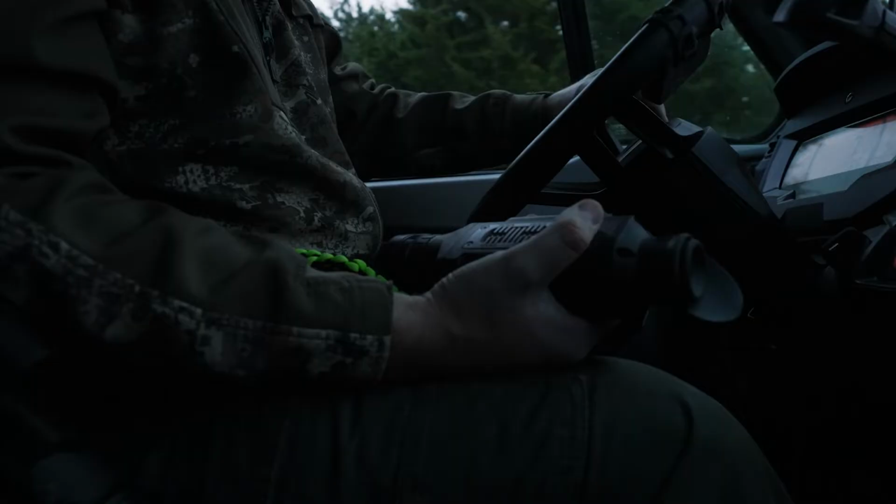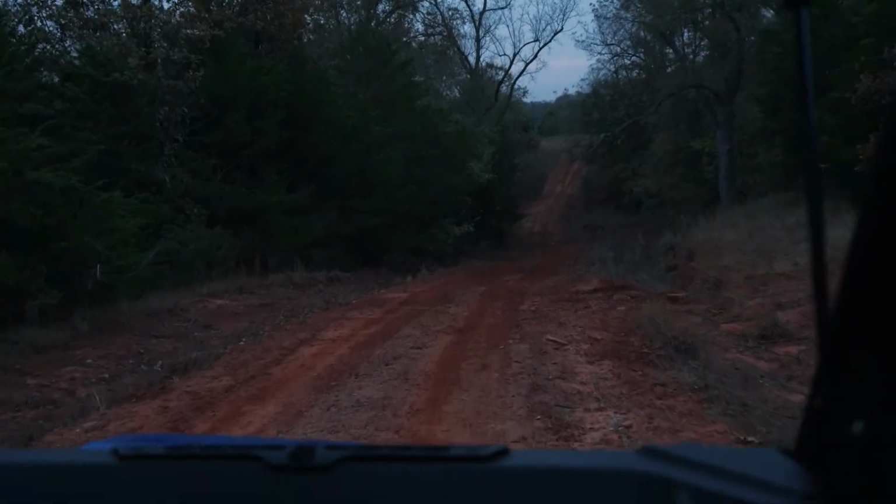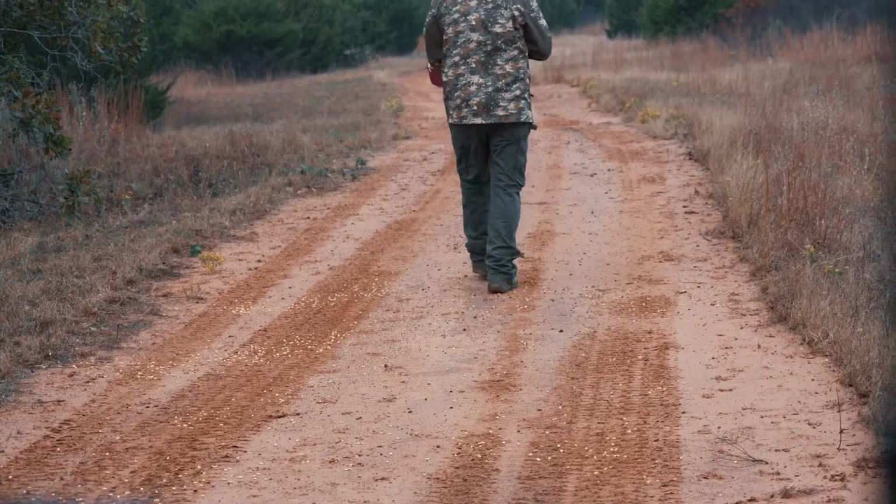So when we put this hunt together, we didn't really plan on doing much daytime hunting. We were focusing on night hunting and thermal hunting, but we've got weather coming in, so we're gonna do as much as we can. And for those of you that hadn't really thought about it, these thermals work just as good in the daytime as they do at night. We're gonna head out, go to some spots where we know the hogs like to cross. We're gonna corn some roads, do a little spot and stalk, see if we can't catch a few out in the road.